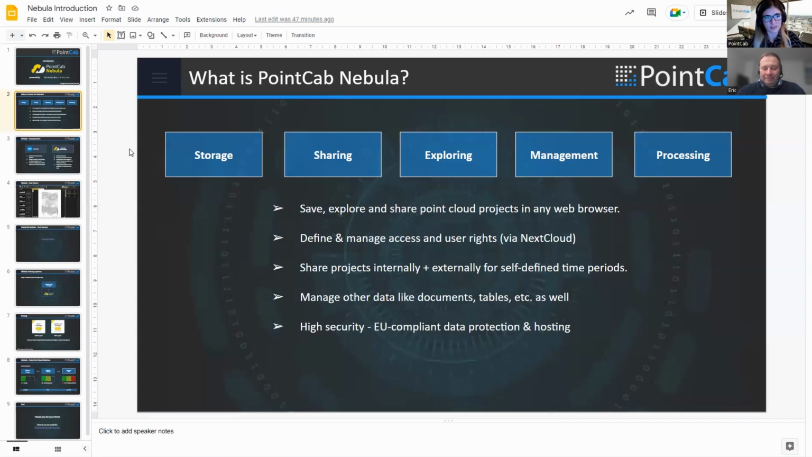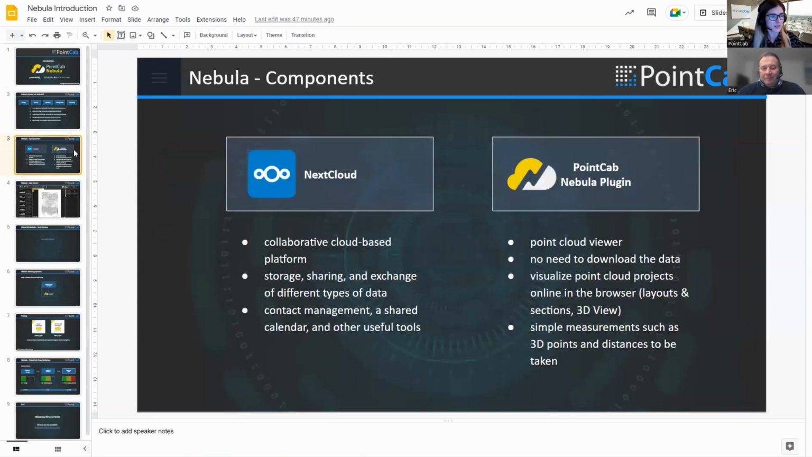And moreover, Nextcloud is not only about storing and sharing point cloud data, other data such as documents, tables, and so on can be managed as well. All right, so I was talking about Nextcloud, so maybe here just to make everything a bit clearer, Nebula comprises more components, Nextcloud being the cloud-based platform on which the PointCab Nebula plugin and viewer is based.